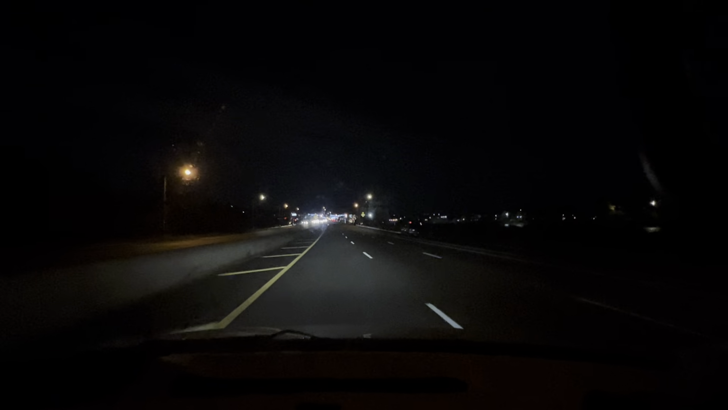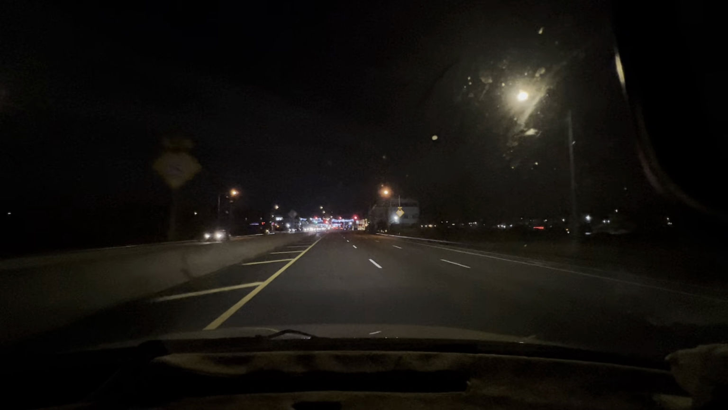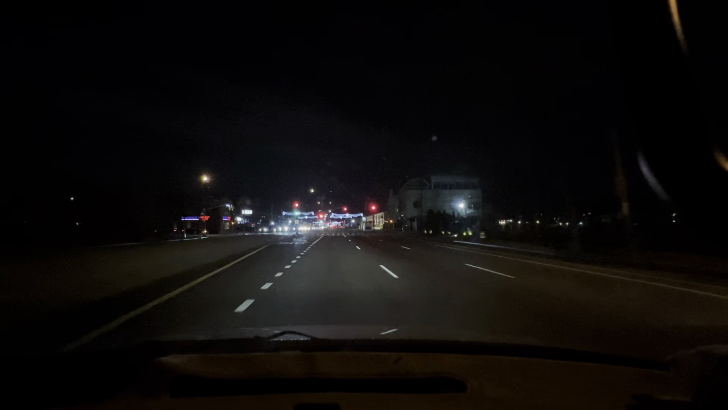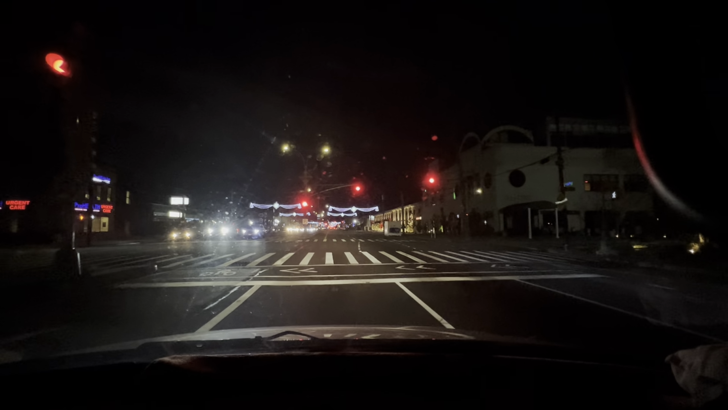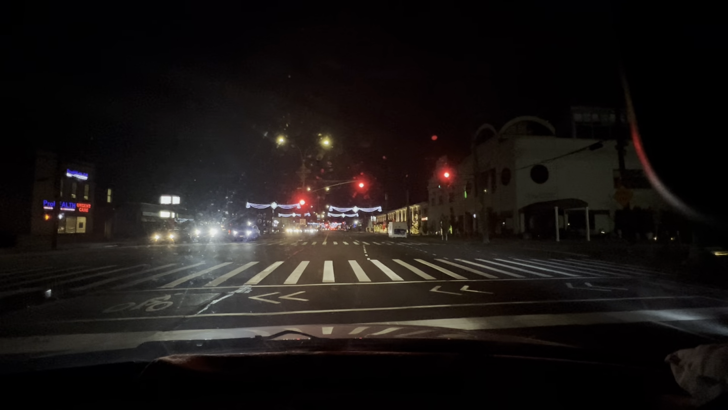Oh, they put the Christmas lights up. That's nice. This is like the world's worst idea ever for Christmas lights. Because if you're colorblind, you can't see when the lights are red, green. You'll see it as I'm driving by. Putting up all white lights around the traffic lights is not a good idea. So, yeah, this looks kind of nice in the camera.